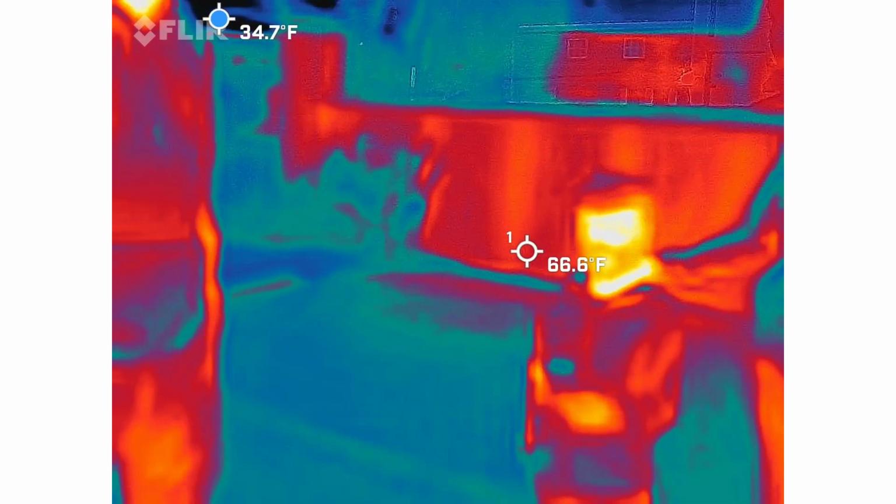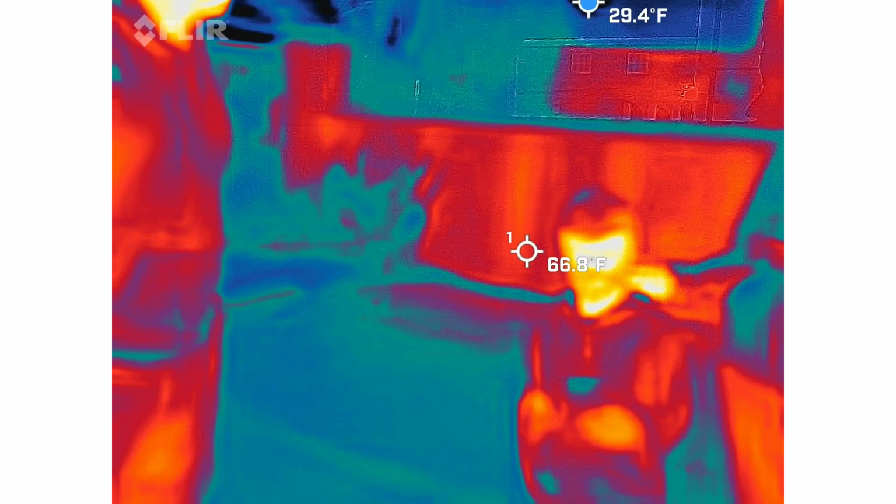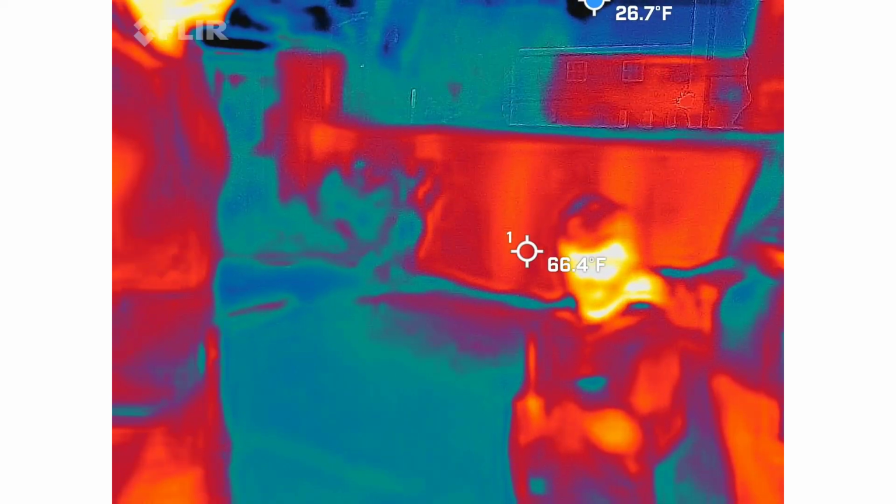It just skipped orange. So, we just went up to the red, too. Nice. So, she was correct.